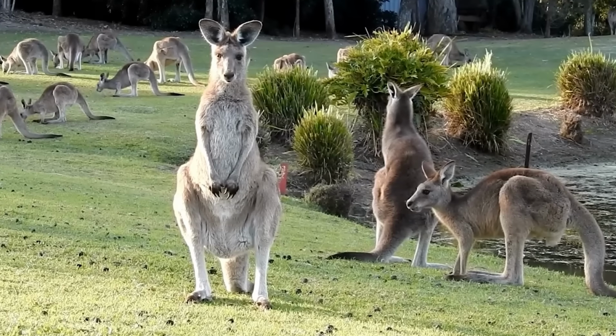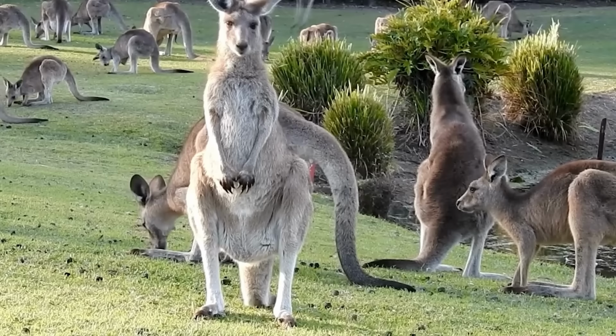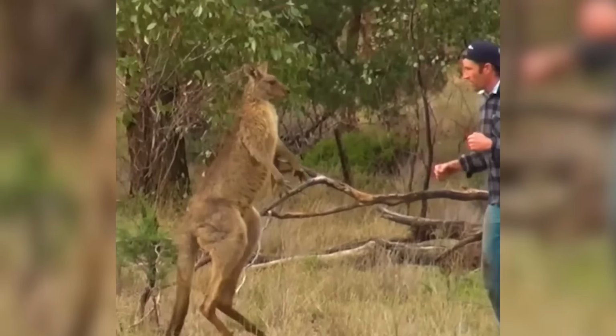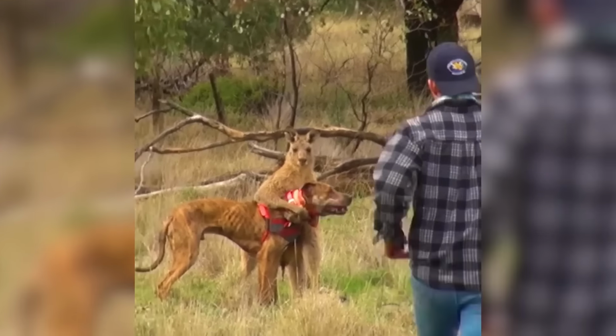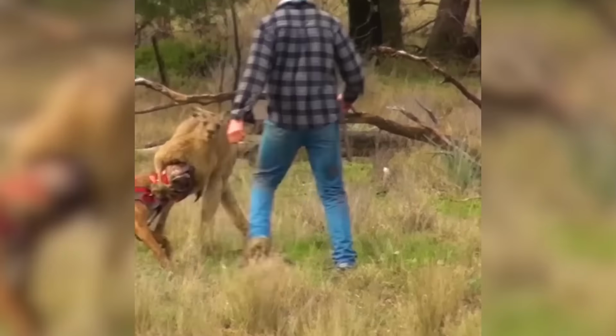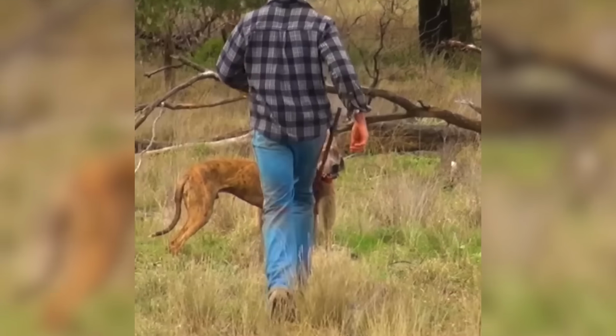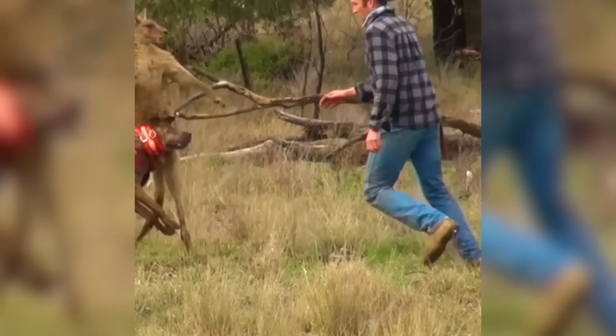Kangaroos are amazing creatures to watch. They have that unique hopping walk and those adorable pouches, but they can also be quite tough and fierce. In a video, a kangaroo was holding a dog hostage, which was visibly distressed. The kangaroo had a strong grip on the dog's neck, and the dog struggled to break free. Then, the dog's owner stepped in to handle the situation.